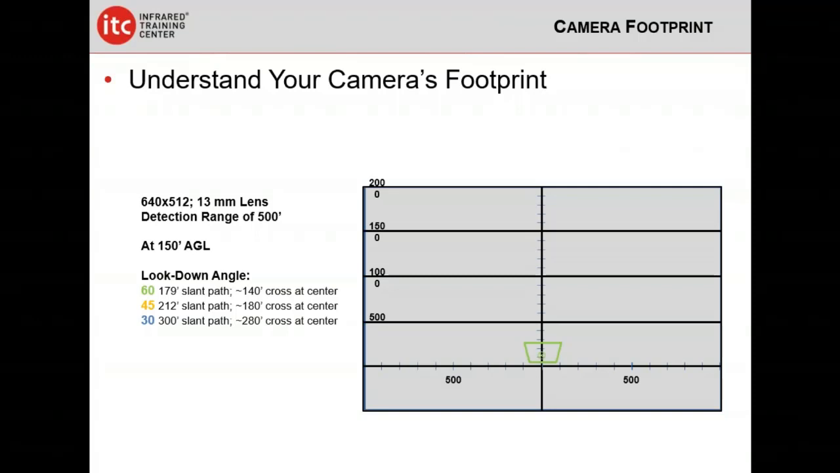Now watch what happens as we flatten our look down angle. This is at a 60-degree look down angle, pretty close to looking straight down. There's a 45-degree look down angle. There's a 30-degree look down angle. Okay, notice what is happening in our relationship between the top of our field of view and the center of our field of view.